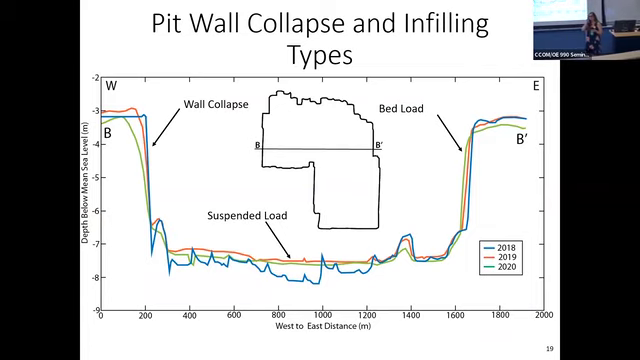You see that one maintains its sharp face, the right-hand side, and the left-hand side doesn't. There was some work done by the Danish looking at trench infilling in response to oblique currents, and they showed evidence of these helical vortices that were generated along the walls that would either maintain the slope or diffuse the slope. Have you looked at that at all?